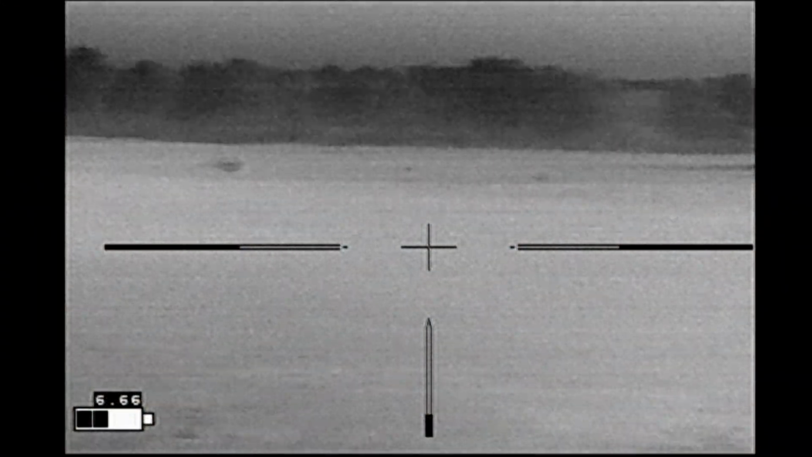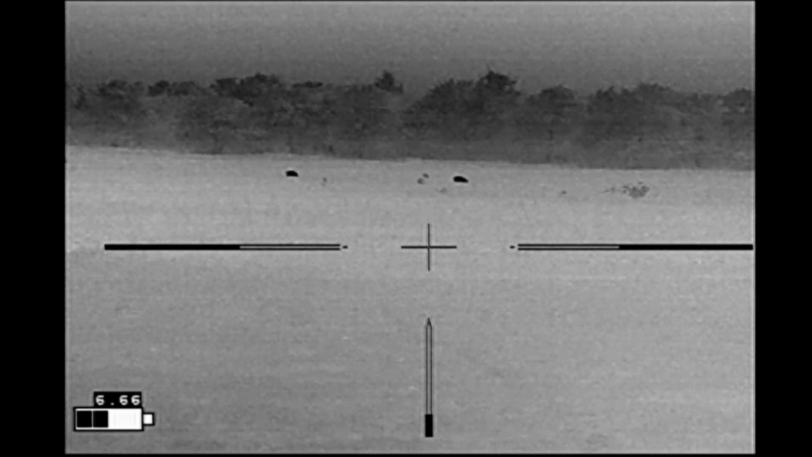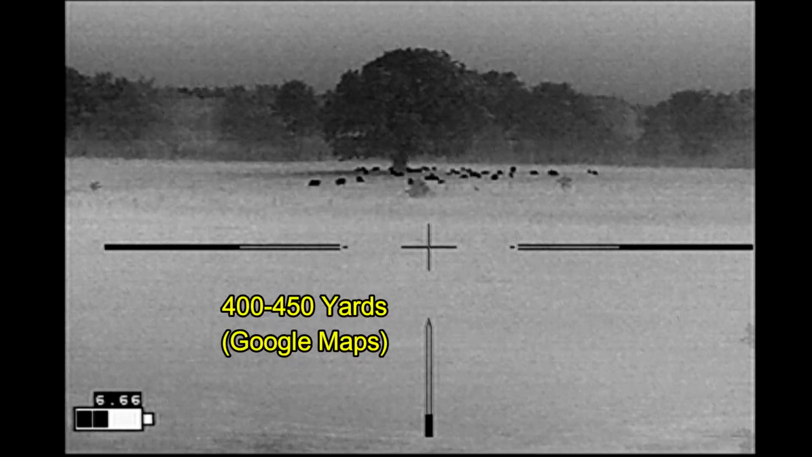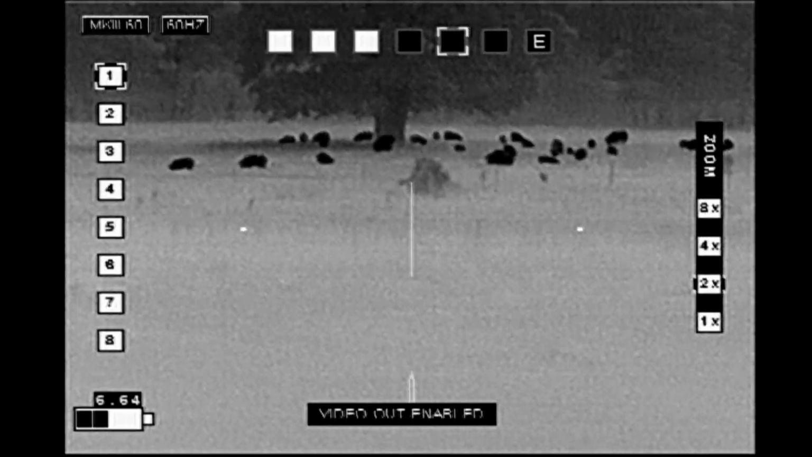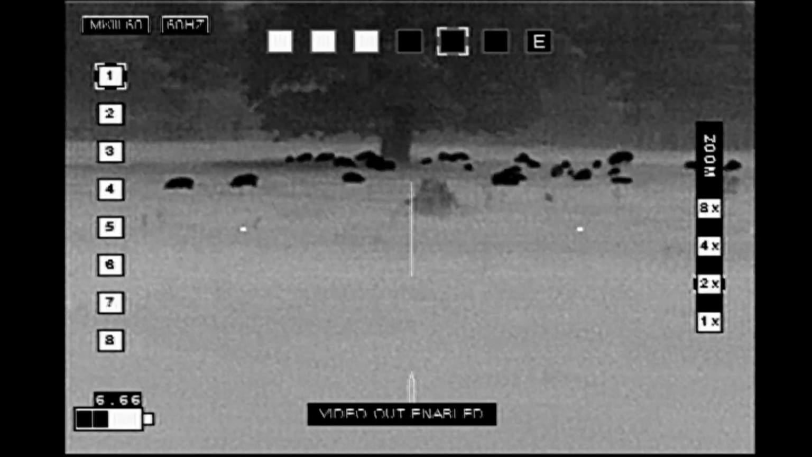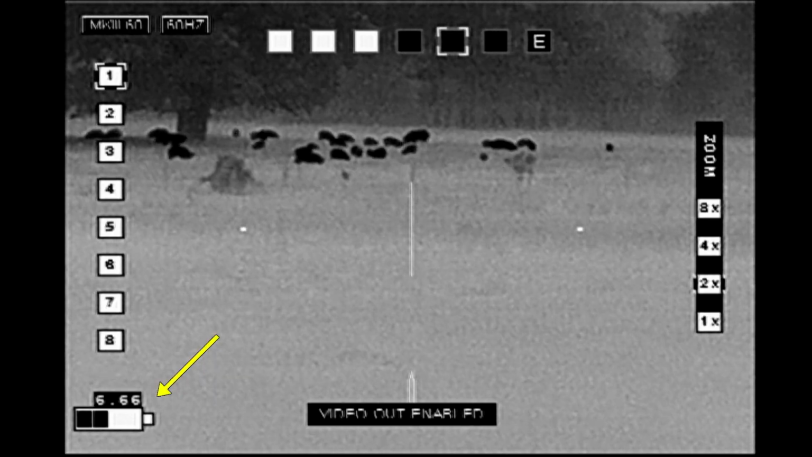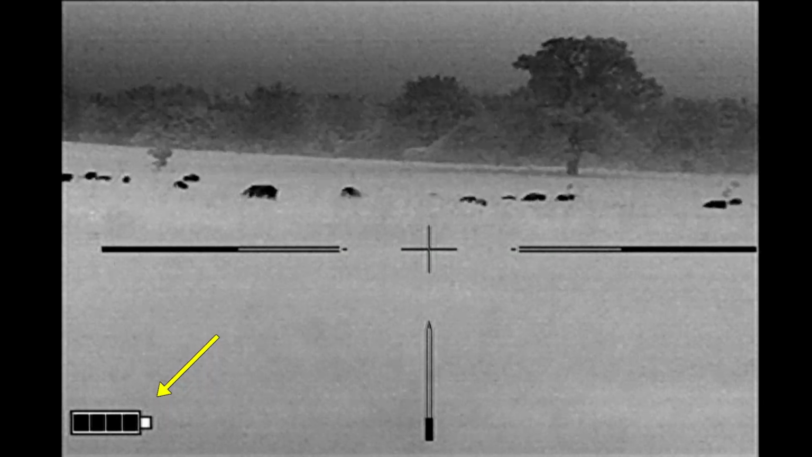While I was finishing up, scanned, noticed that there were hogs on the other side of the creek, on the south side of the property. And I headed off in their direction, stopping here on my side of the creek for a scan. They're out there about 400 to 450 yards from where I am. They're all on the neighbor's property at this point. However, they may come onto this property. So I make the decision to go ahead and change out my batteries on the scope and head across the creek.